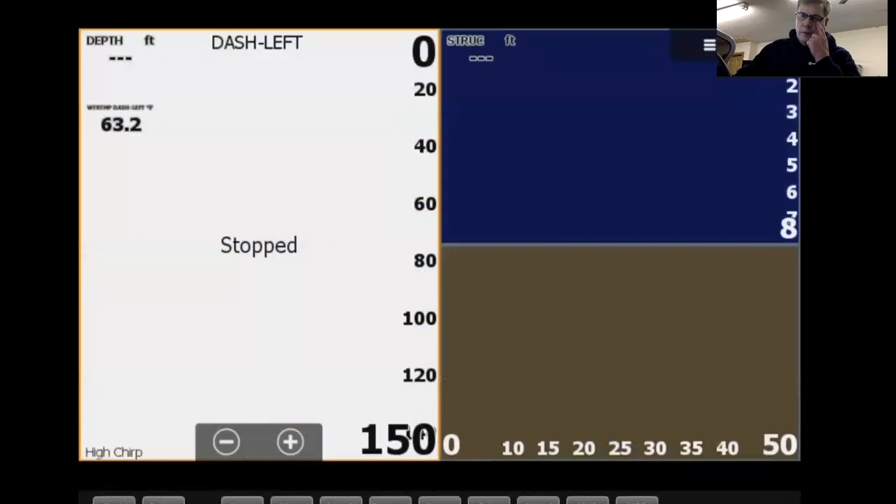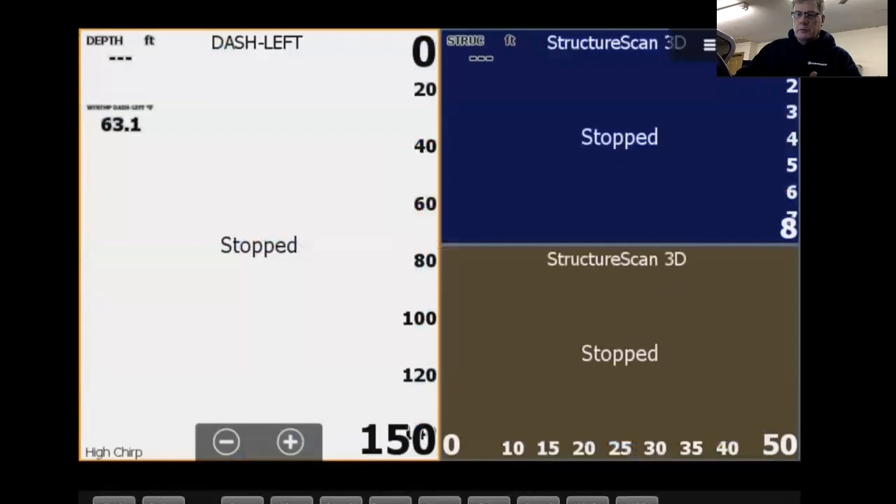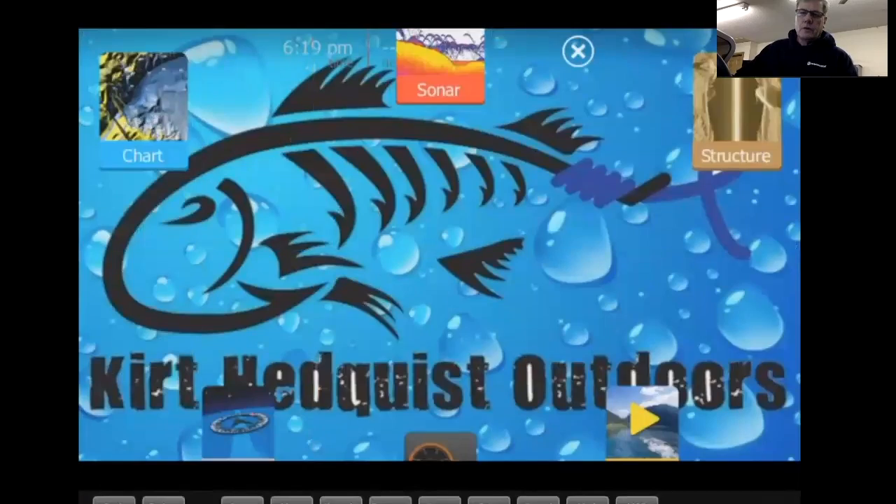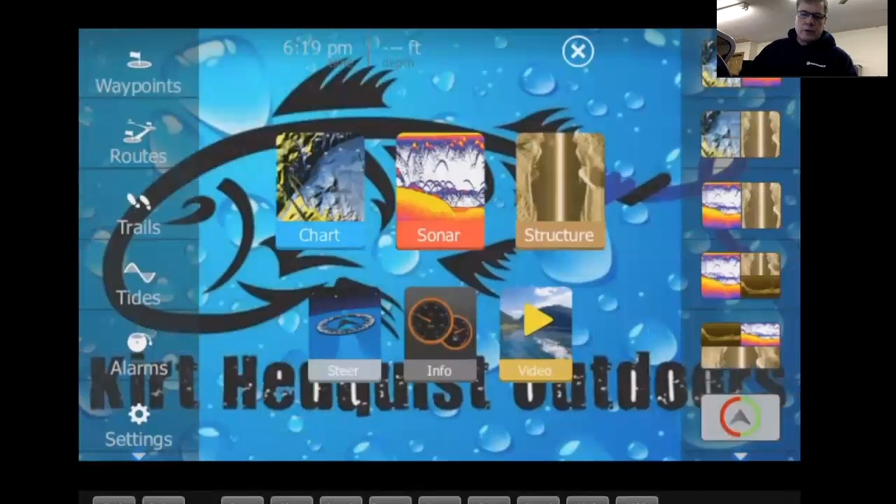So it's basically, if you got gloves on or something like that, or you're really running rough water, you can't get the right panel touched. All you got to do is touch the Pages button, tap it twice, and then you'll see how it jumps down. So anyway, that's a quick little feature there to change pages on your screen.